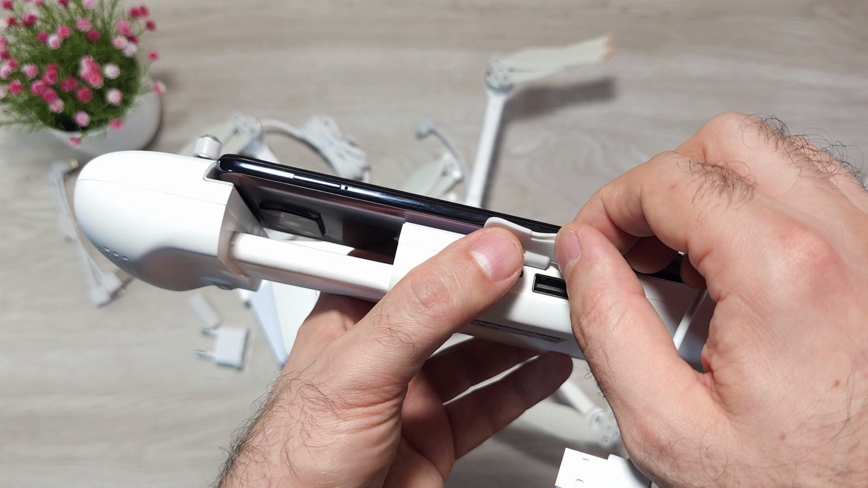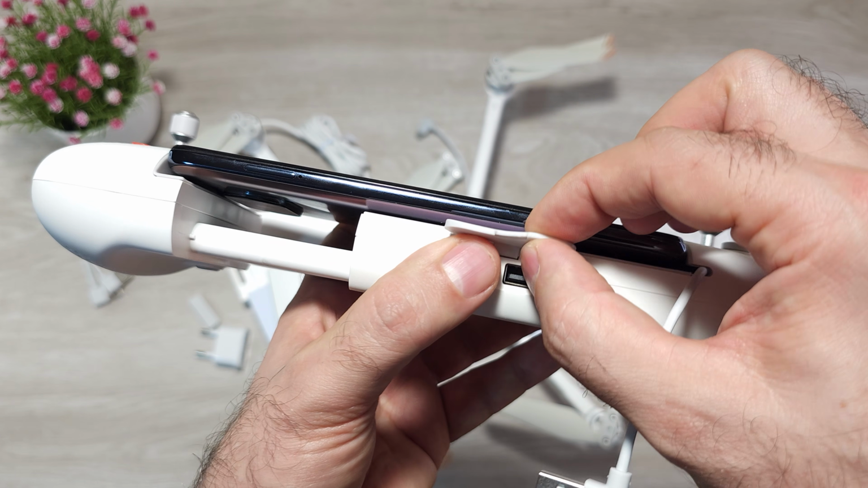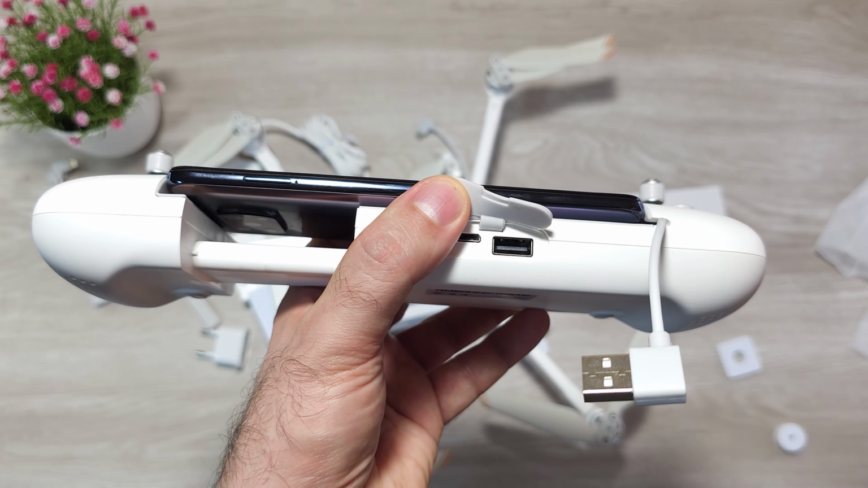This protector is not so thin finally than the other ones. The older models had very thin silicone. This is a much thicker, much more solid silicone door. It's much better.